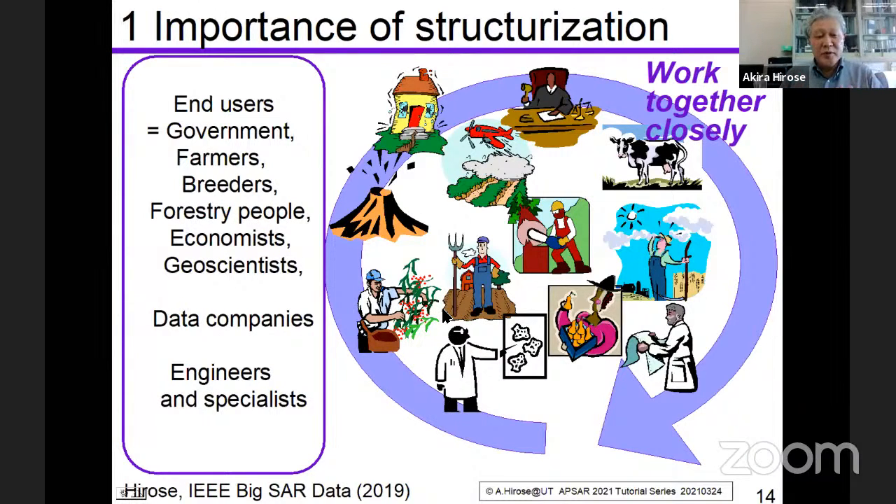The farmer, for example, may want to access the data directly to obtain the changes in the shapes of the land surface or other moisture-related data. So we have to work together. Then it is very important to prepare the data ready.